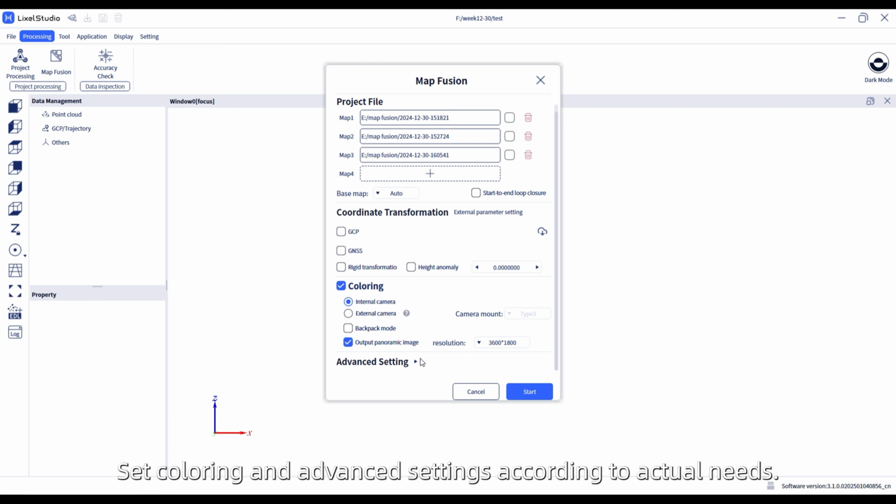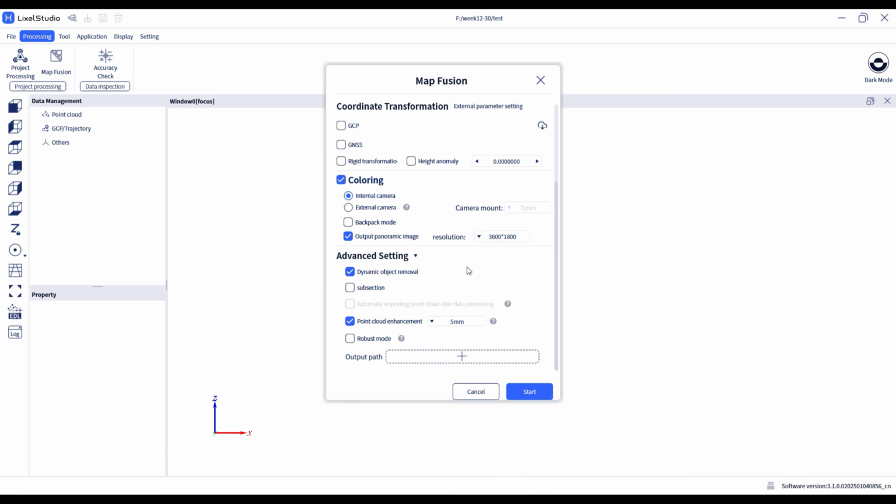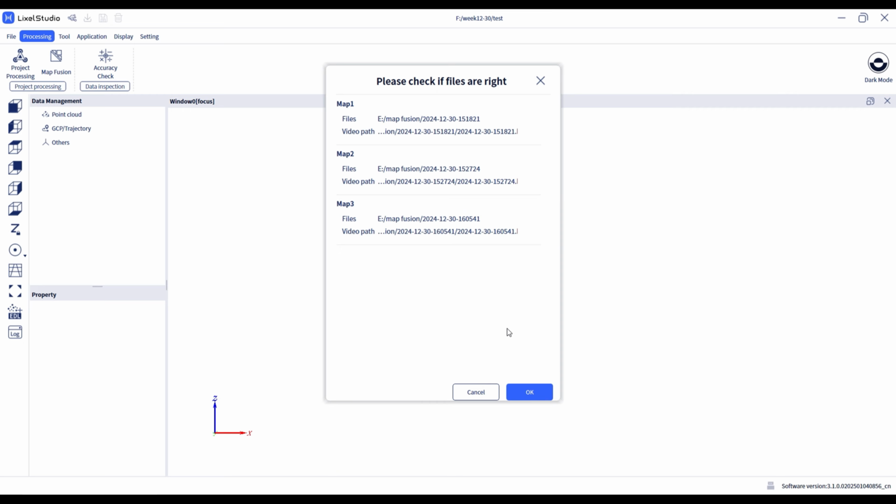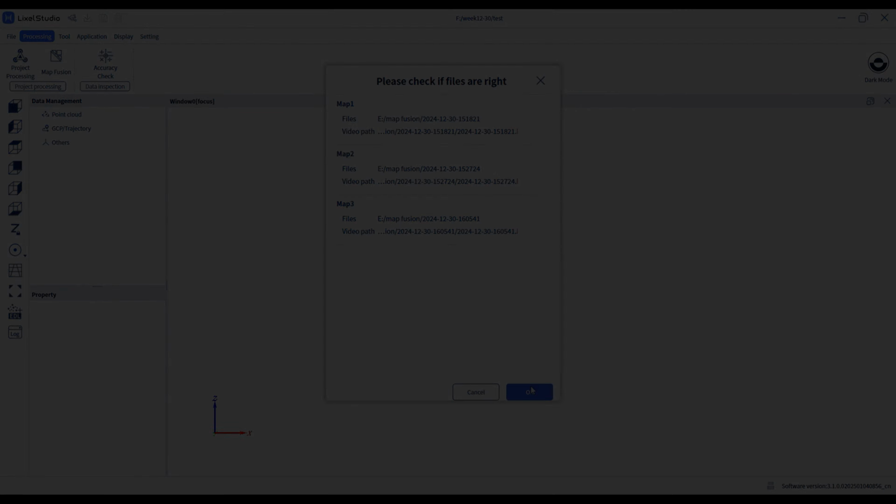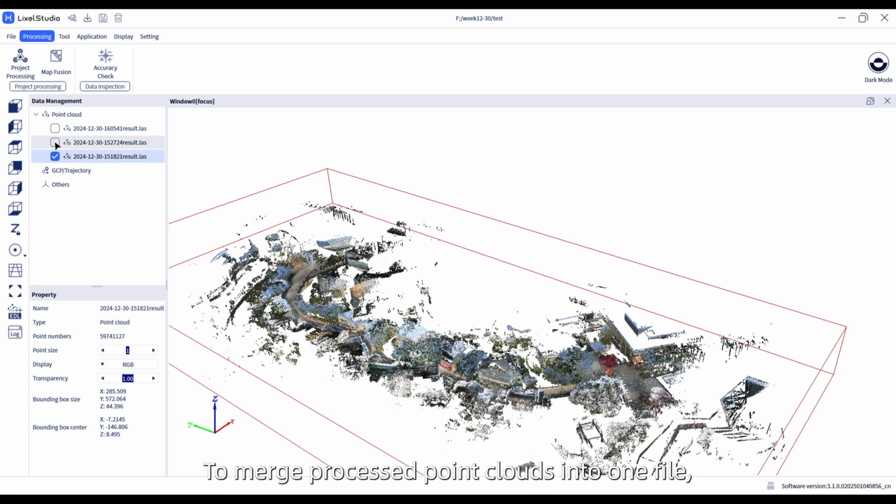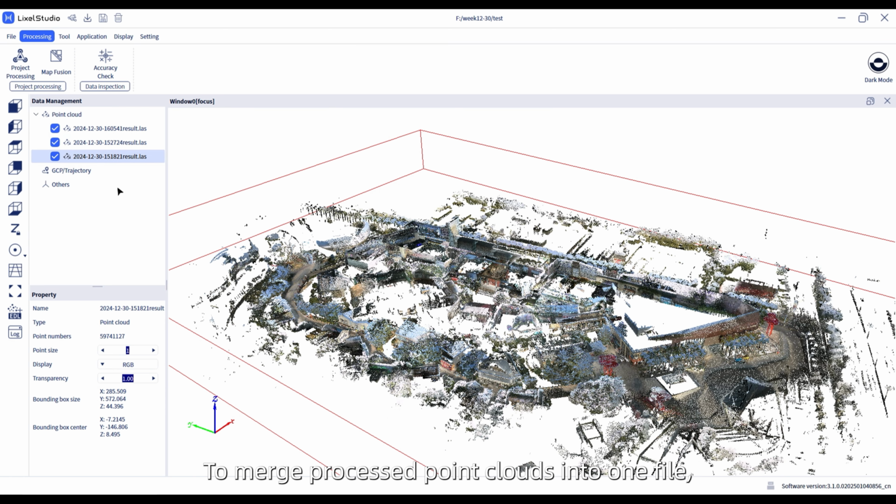Set coloring and advanced settings according to actual needs. Click Start. Map Fusion will proceed after confirming all projects are correct. To merge processed point clouds into one file, you can select the point clouds and click Merge.